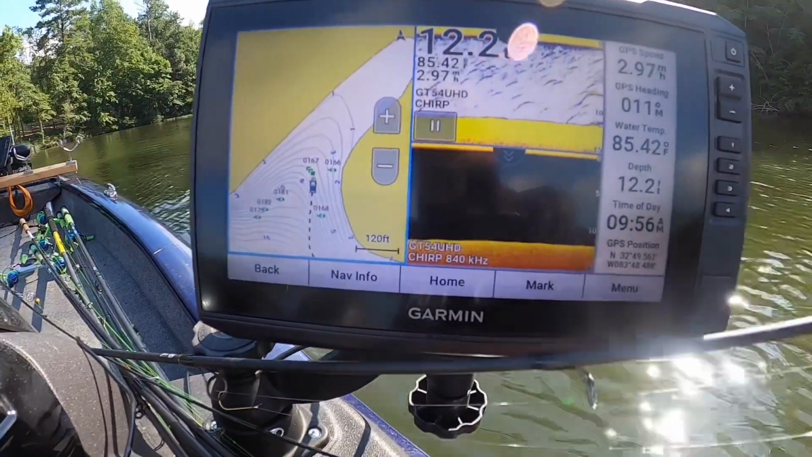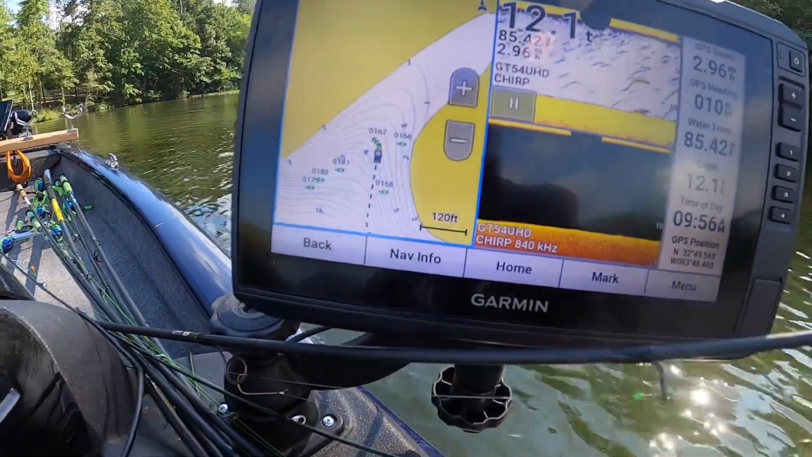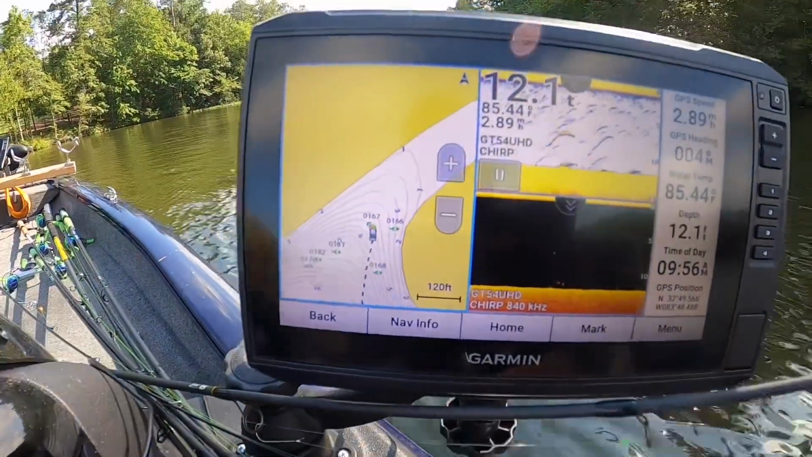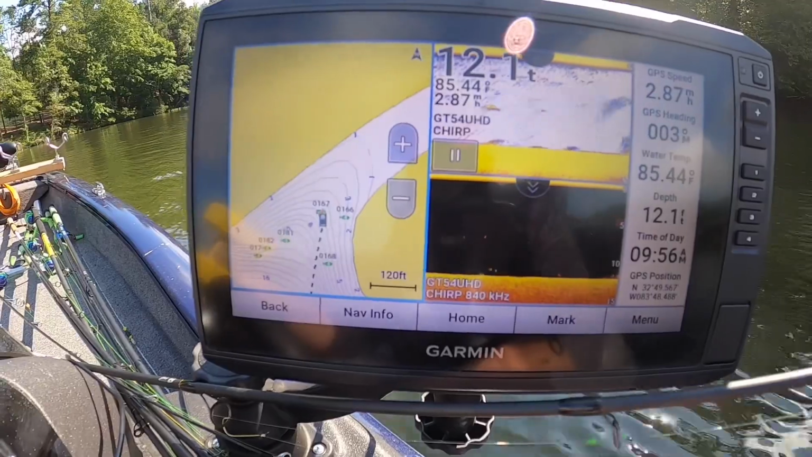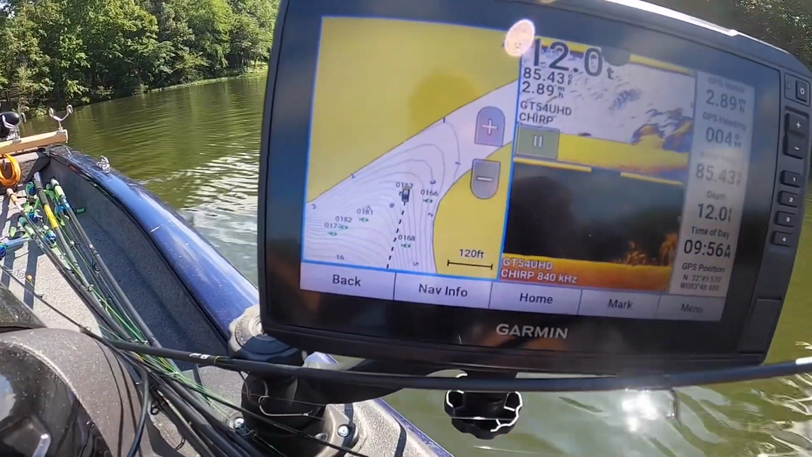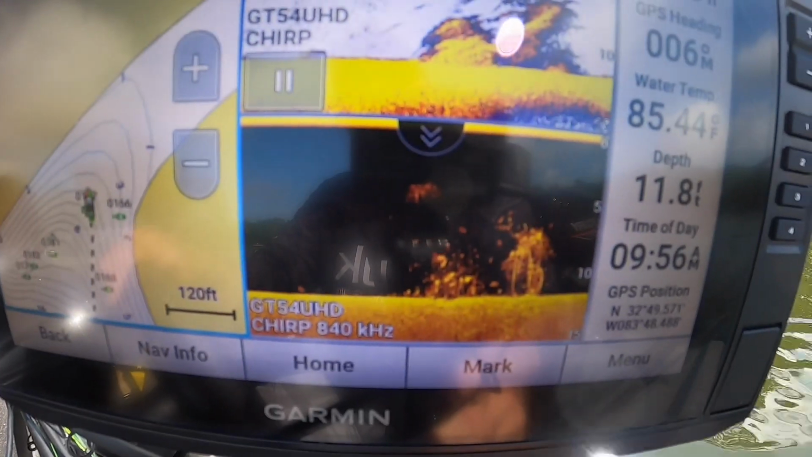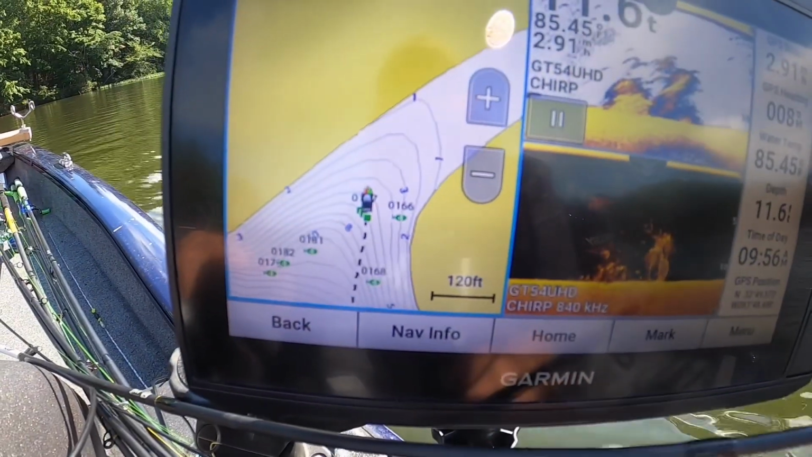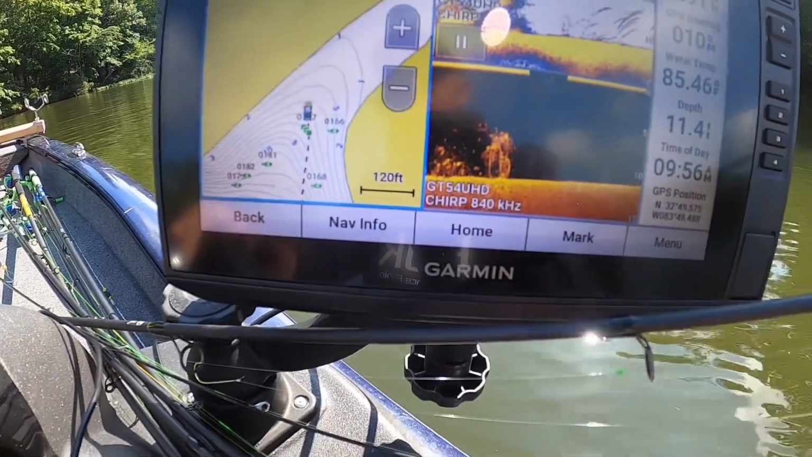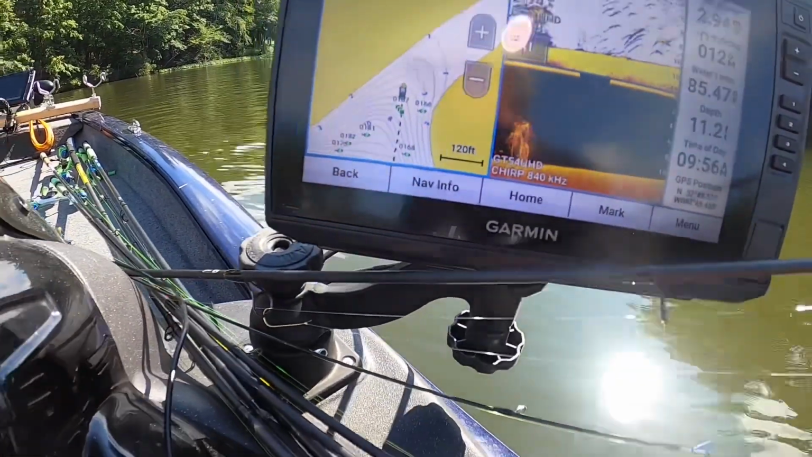But as soon as I see this pile show up, right there, I just throw my buoy out. Look at that, folks. Reckon there's some fish in that? Bet there is.